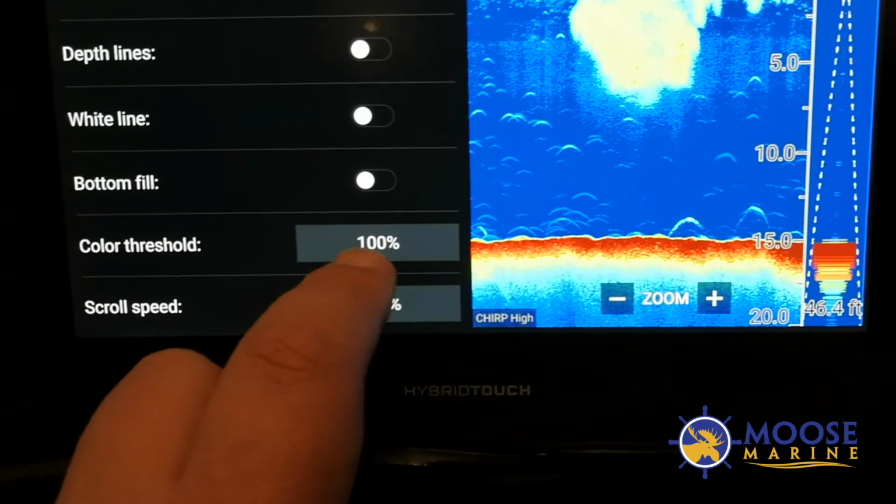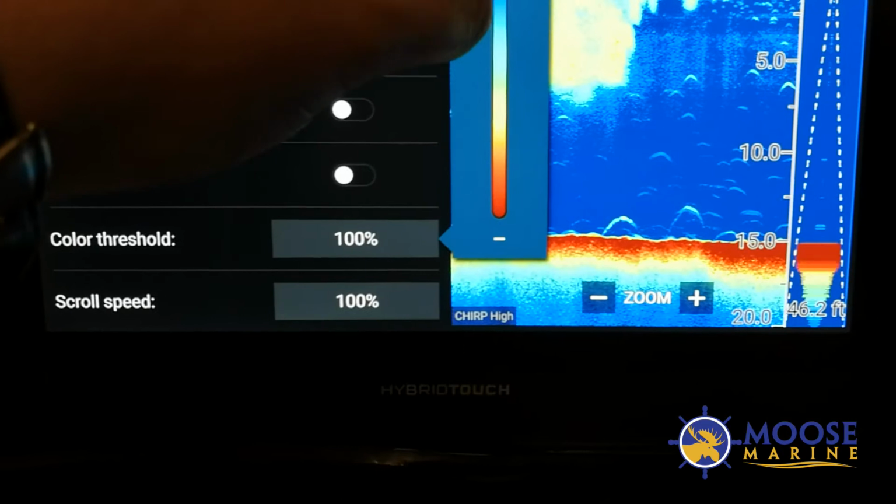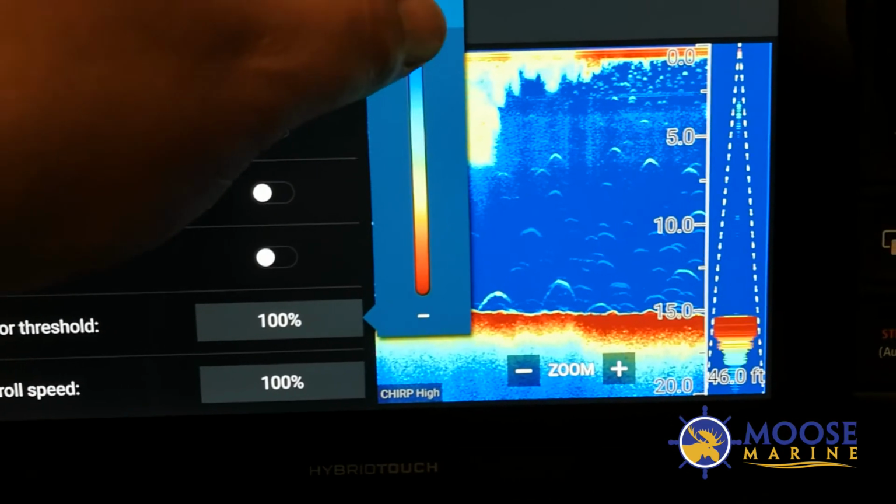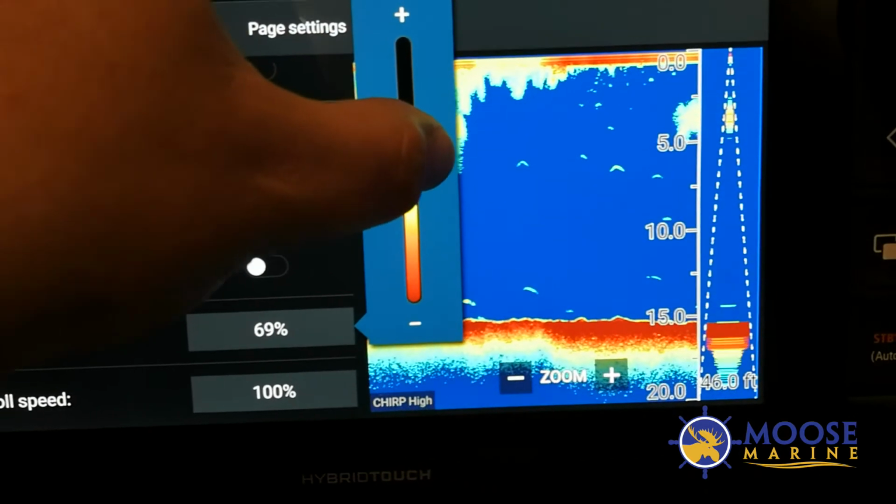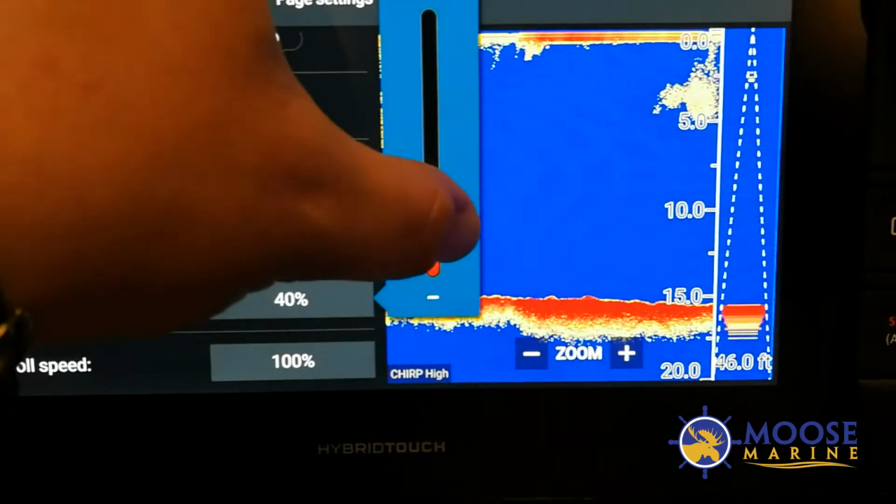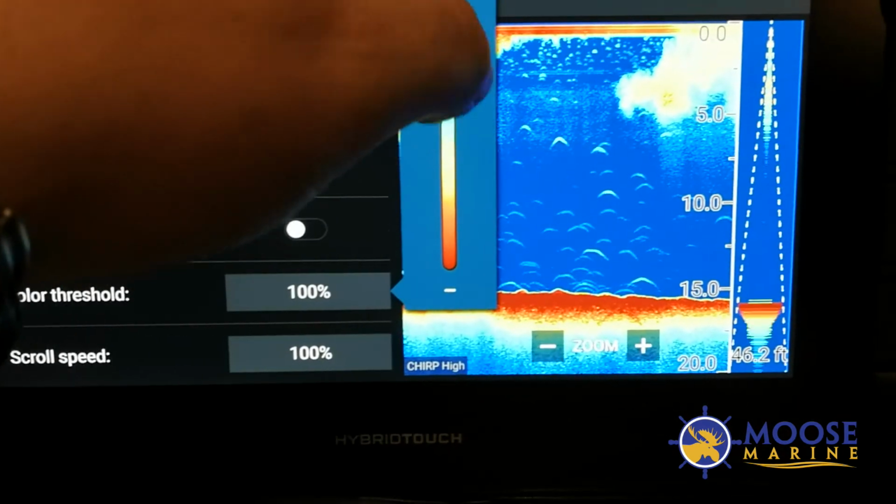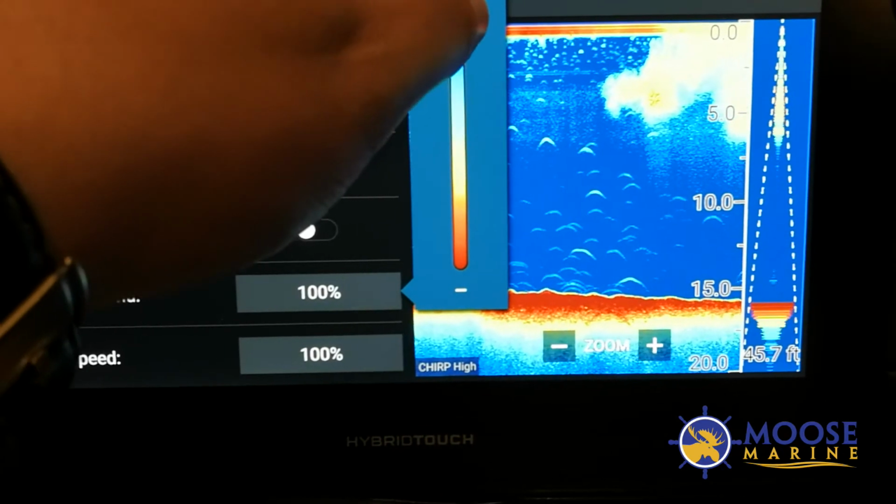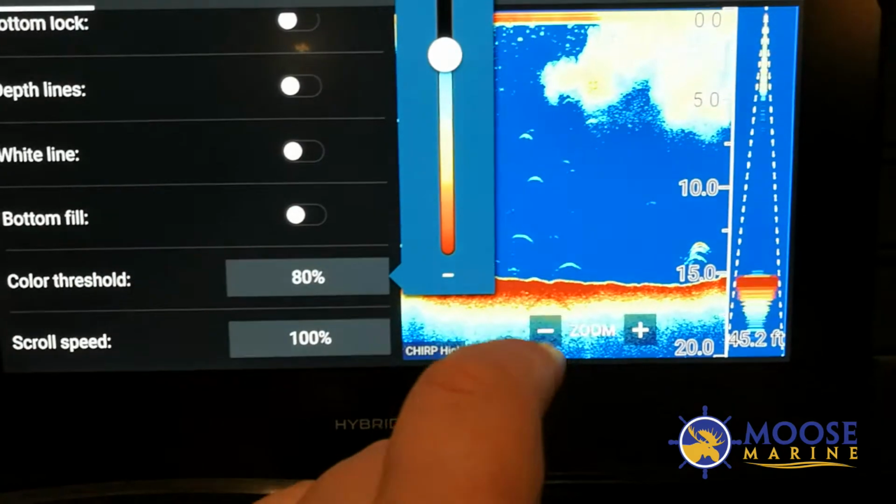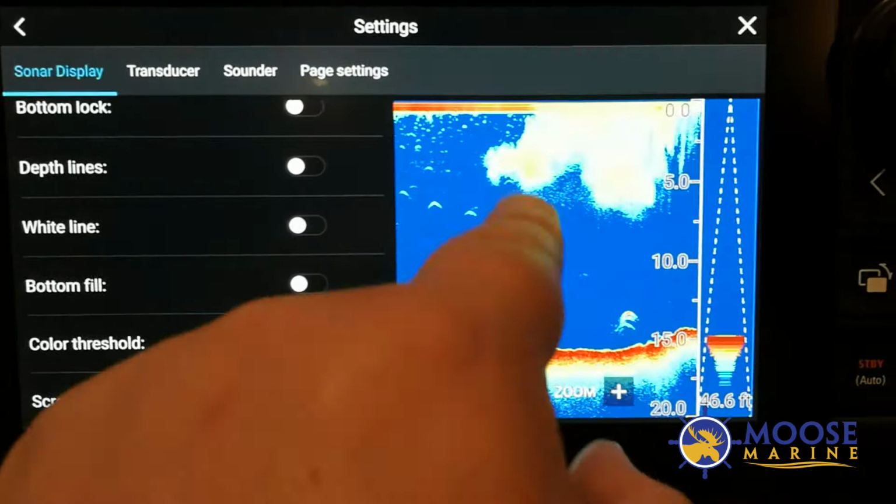Color threshold is quite groovy. It allows you to eliminate how dense an object has to be before it will be displayed. So at the moment it shows us everything denser than the water itself, but if I move this bar down, you can see now I'm only seeing the denser fish, and to the point where I can't see anything. So if we want to filter out a lot of this noise in the background of smaller fish, we can drown them out. You do lose some sensitivity, but now we're seeing just the decent fish, as well as the bait school here.